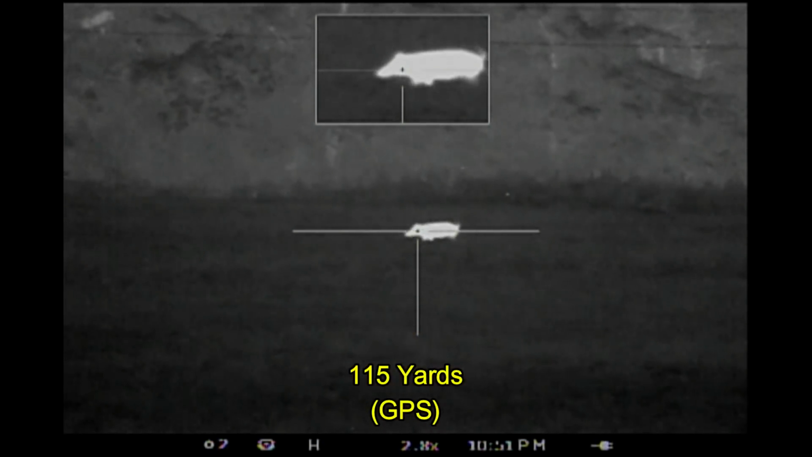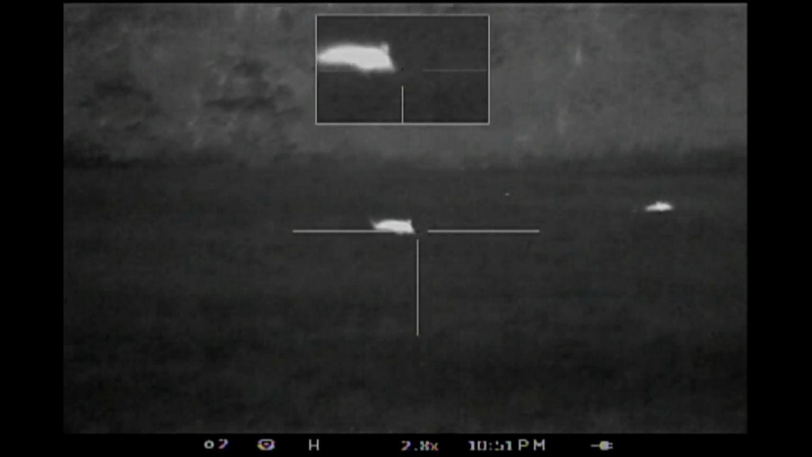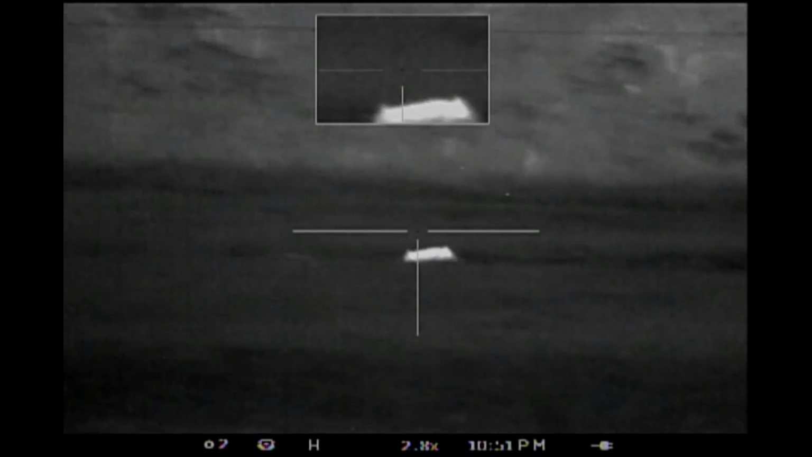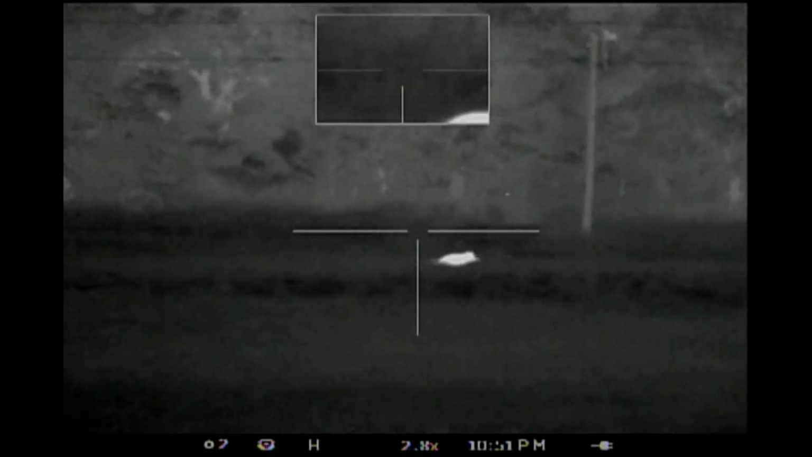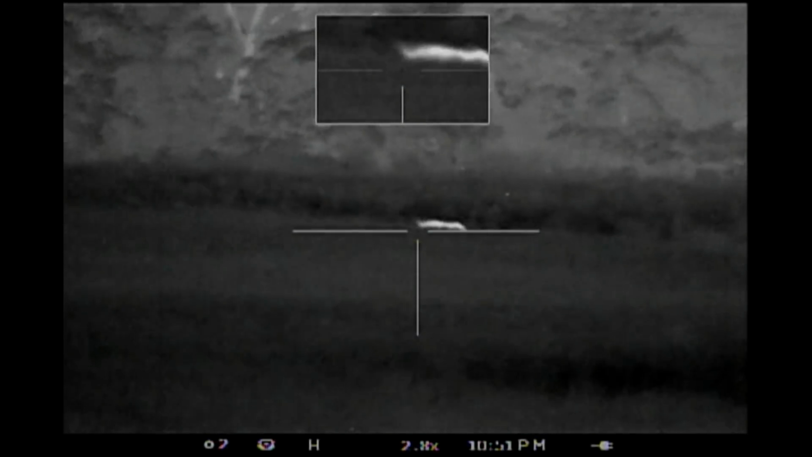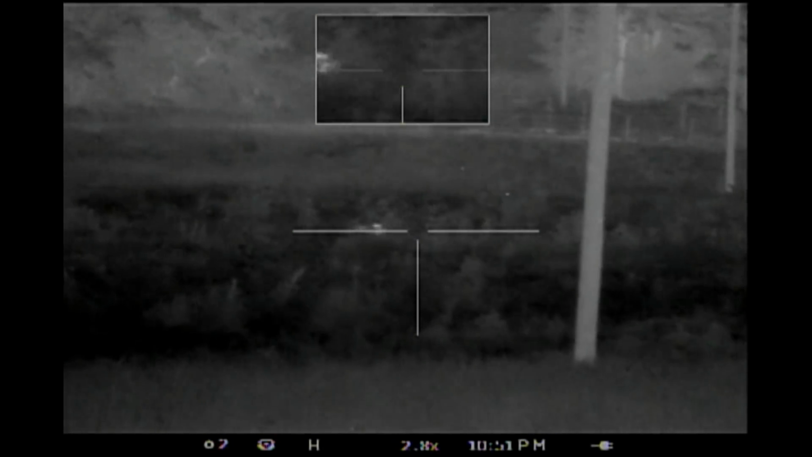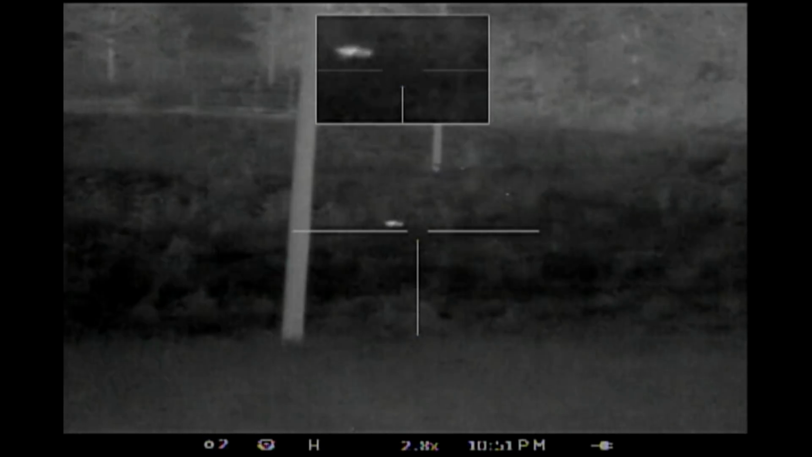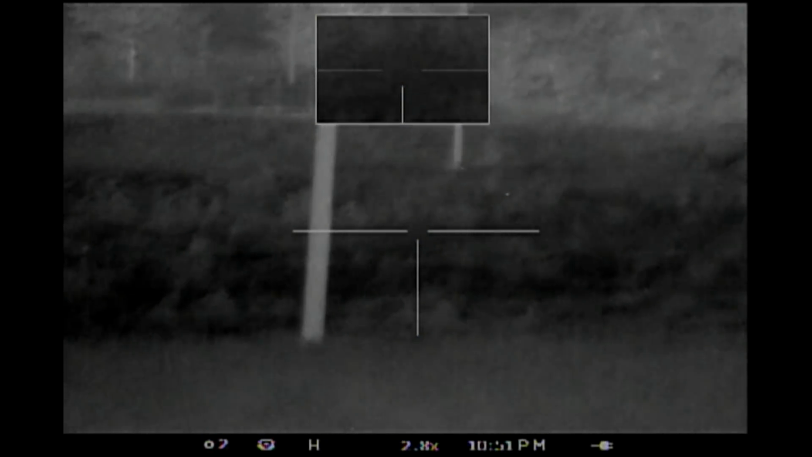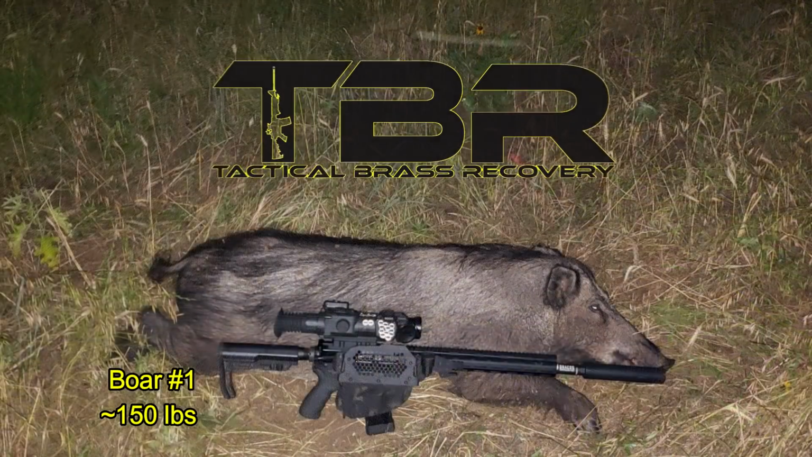So I'm going to take what I think is the larger hog in the back. It's actually just more exposed. And down that one goes as well. The first hog was a boar, and it came in at what I would guess is about 150 pounds.